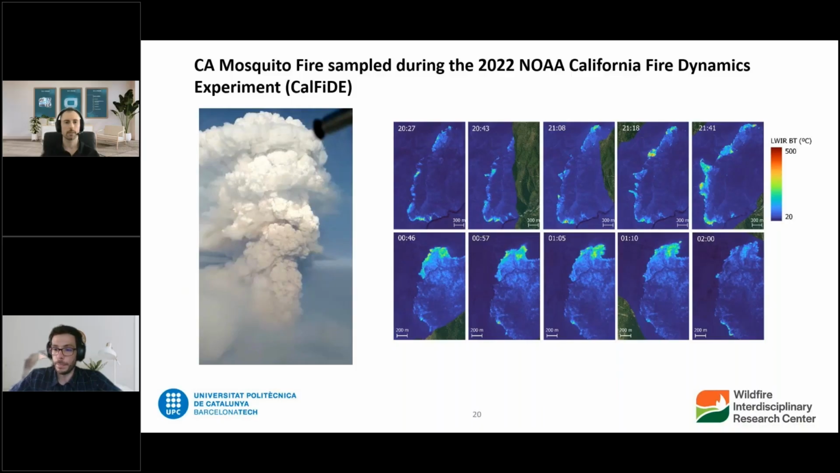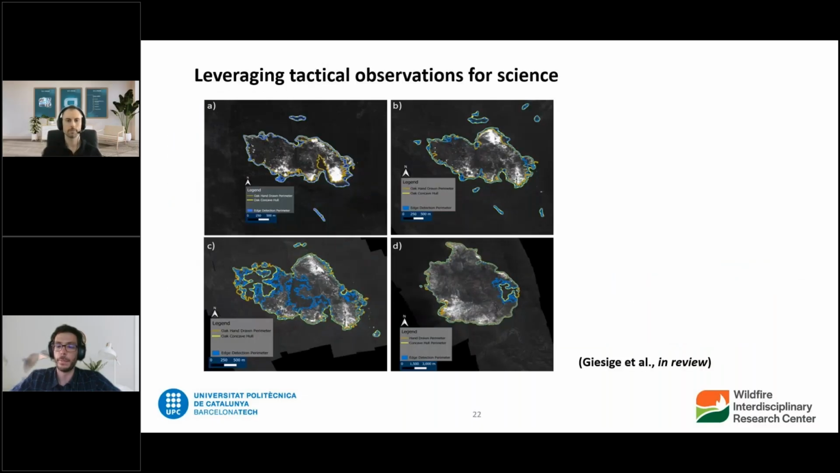Now, beyond our sensors and Telops cameras and things we can have full control of, we are also expanding what we can do because of how hard it is to gather this data. We don't want to restrict our research to having to deploy our sensors, which is a lot of fun, but we can only sample so many fires, right?